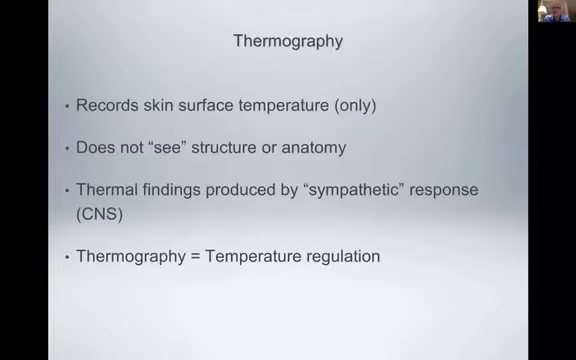And in reality, that's not the case. If the tumor gets big enough, then yes, you can see heat from the vascularity around the tumor. But in reality, we're testing the sympathetic nervous system, and we're seeing the results of a disturbance in that, which happens to correlate with pathology at different places in the body. Right now, we're talking about breast.